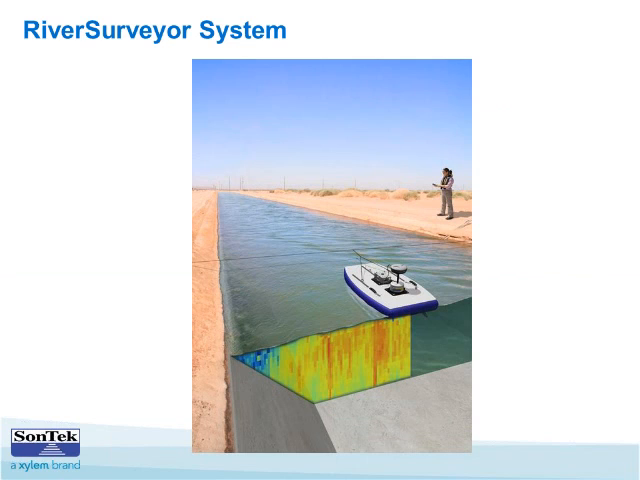So this image here gives a very good overview of what the RiverSurveyor system is. Basically, we have an acoustic Doppler profiler that sends acoustic pulses that propagate through the water column. As these propagate through the water column, they're measuring the velocity, which is indicated here by the colors. The darker the reds, the faster the water, and the cooler the colors, the blues and the greens, the slower the water speed. So the system is mounted on some form of a floating platform.